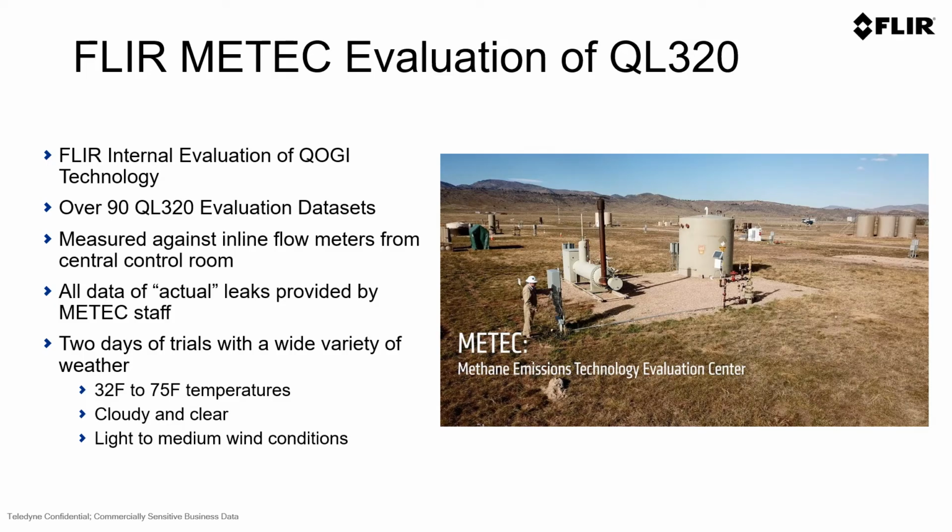FLIR went to METEC, the Methane Emissions Testing Evaluation Center at Colorado State University, and we wanted to try to validate the AMFC report. In this case, we actually had a METEC staff that was operating the various emissions, and we went out and tried to measure all of these emissions with the QOGI technology of FLIR.